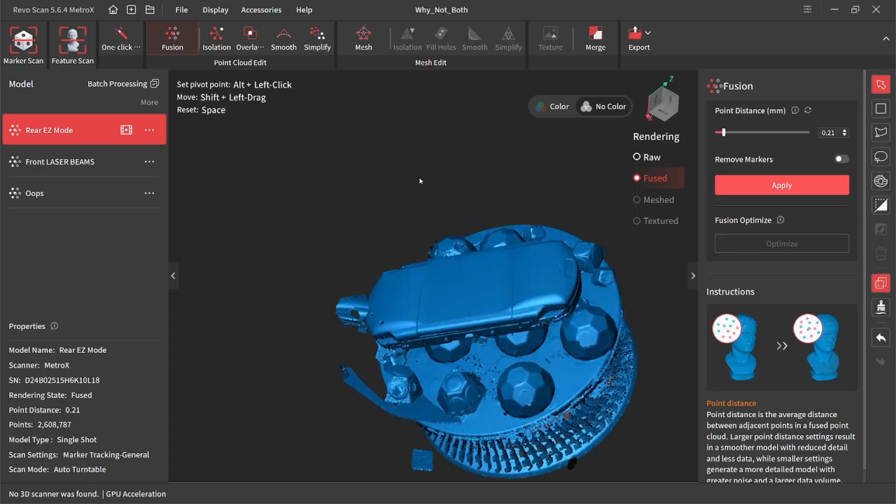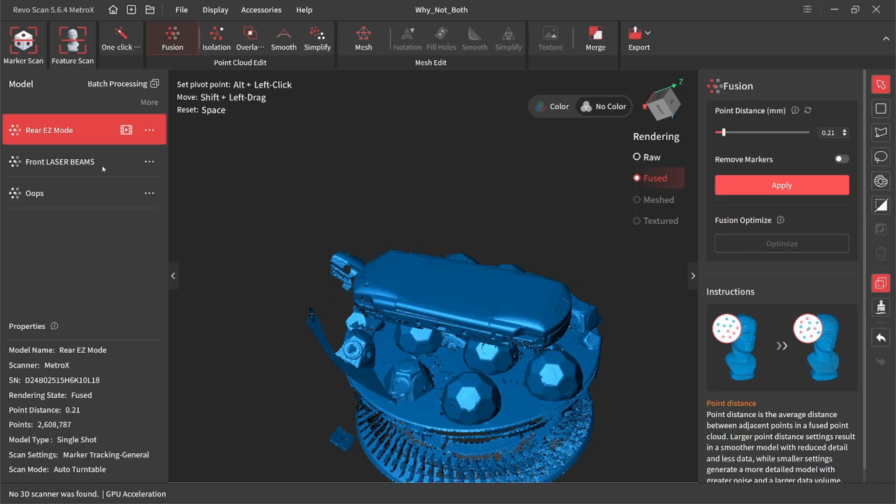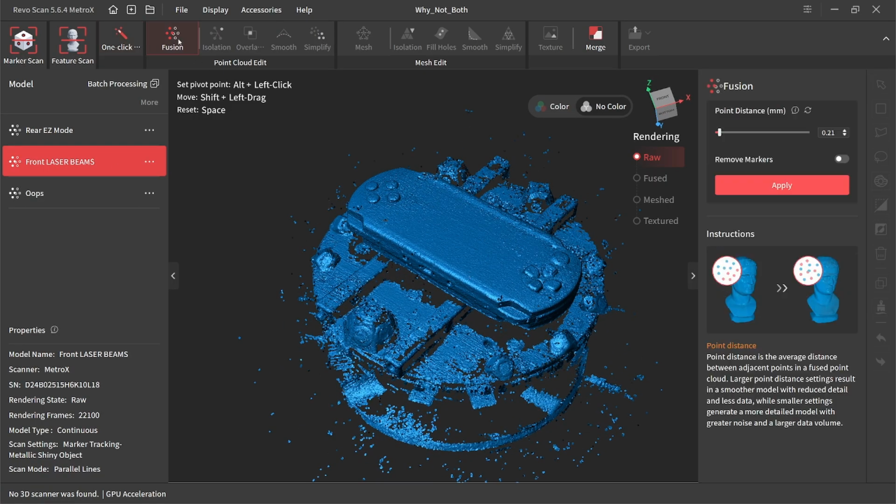But I'm very happy with this. Got a little bit of cleanup to do, but nothing hard. Let's go ahead and fuse our laser scan. Let's use the same settings. It is a little bit finer than what's recommended by the recommendation button, but no worries there.